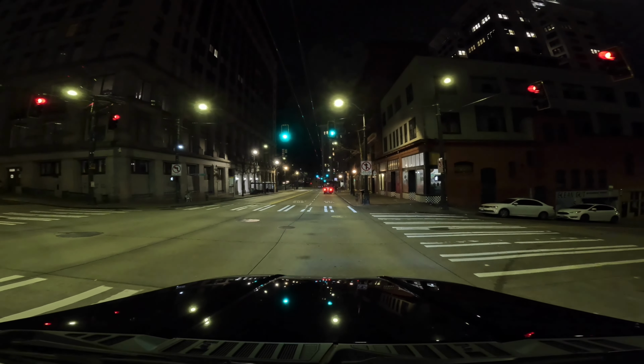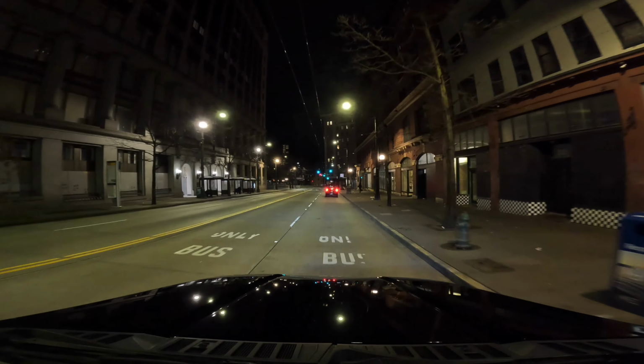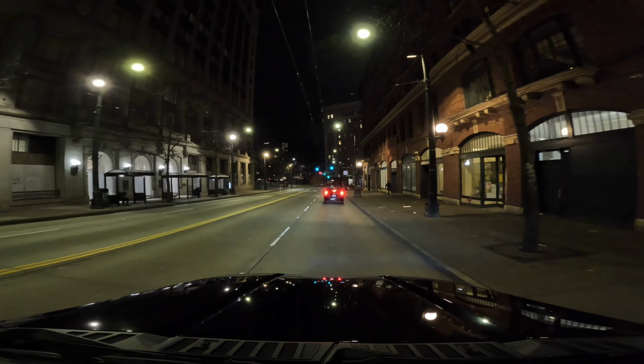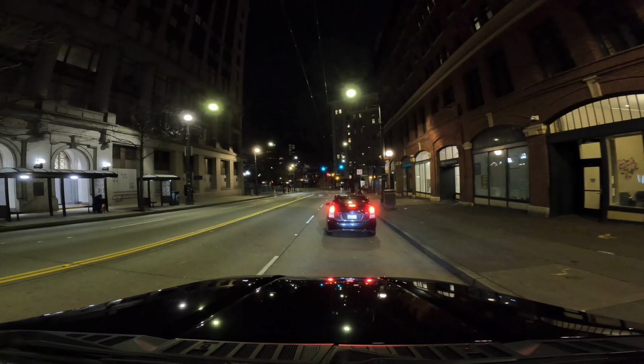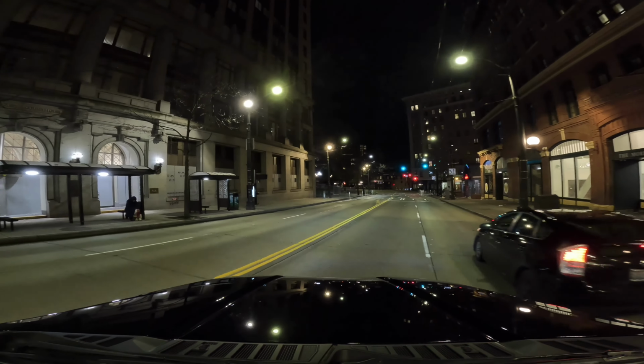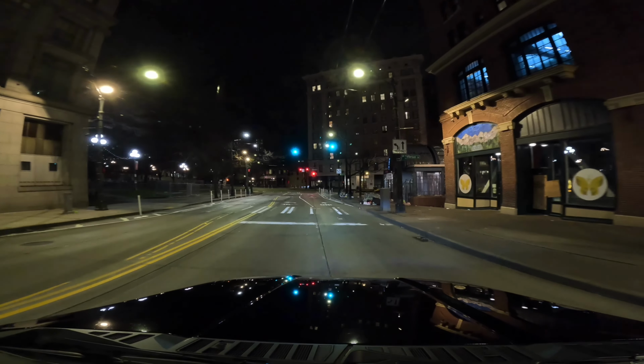There's still a lot of people that are struggling, and if they're going to be out here in January, then they're most certainly going to be out here when it comes to spring and summertime when the weather gets better. So just, I don't know what this dude's doing. He's just stopping right in the middle.